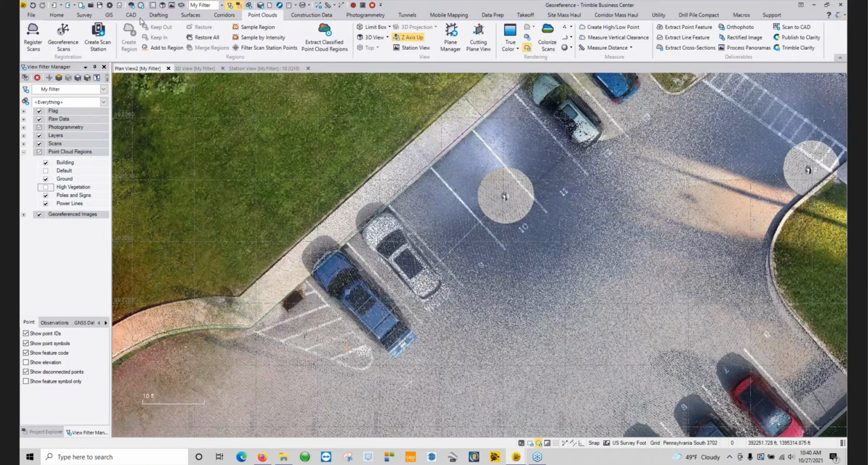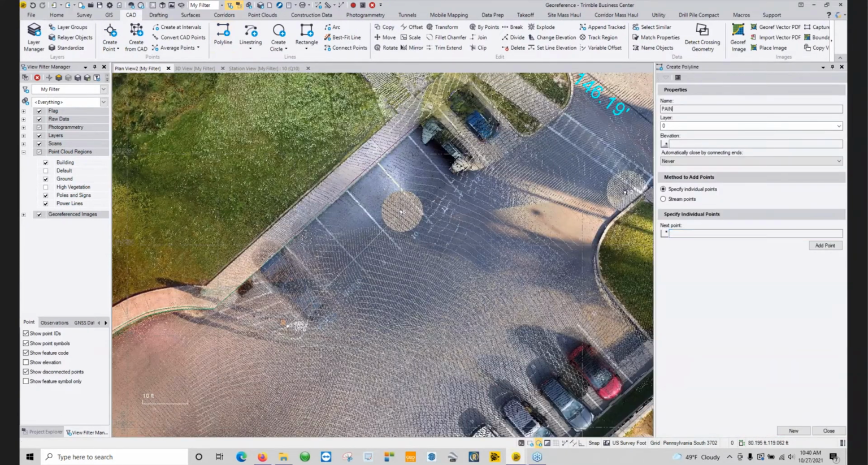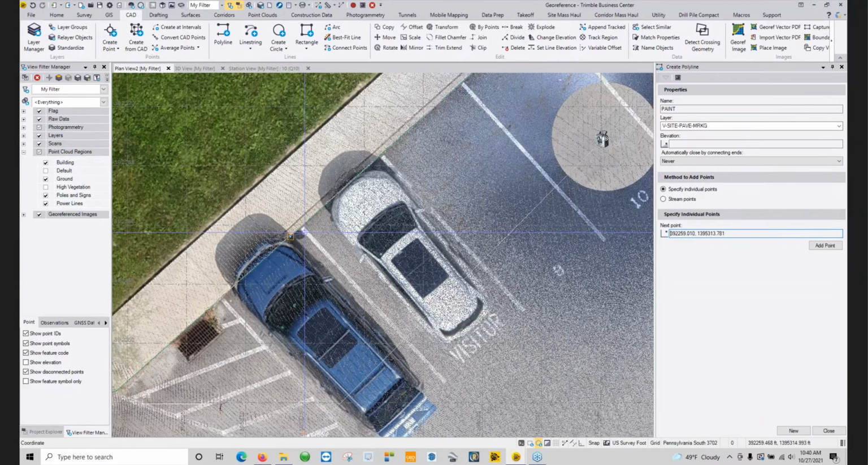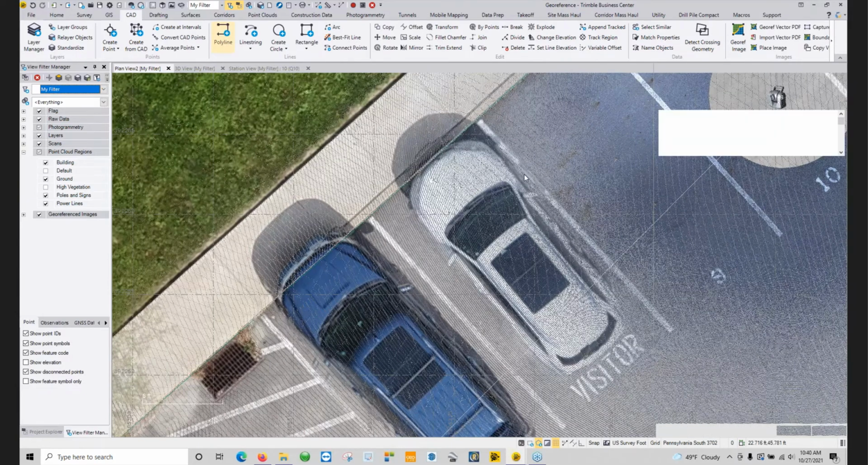If I go under the CAD tab and I go to polyline, these are 2D lines. I can put this under paint and scroll down to my pavement marking layer. And I can just click on the image and create the line work inside of there.